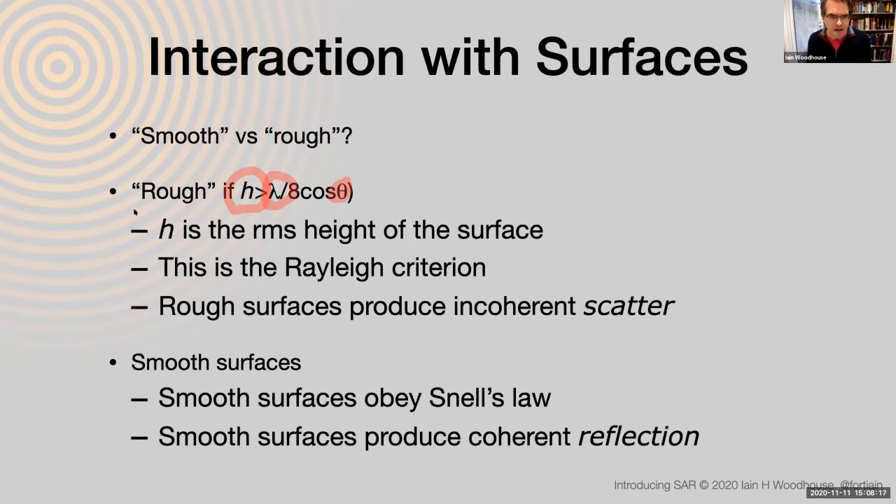The roughness, the key thing is that rough is relative to the size of the wavelength. So it's a scale factor. It is not a completely objective quality of the surface or the scatterer that you're observing. What it is, is a scale factor relative to the size of the wavelength.